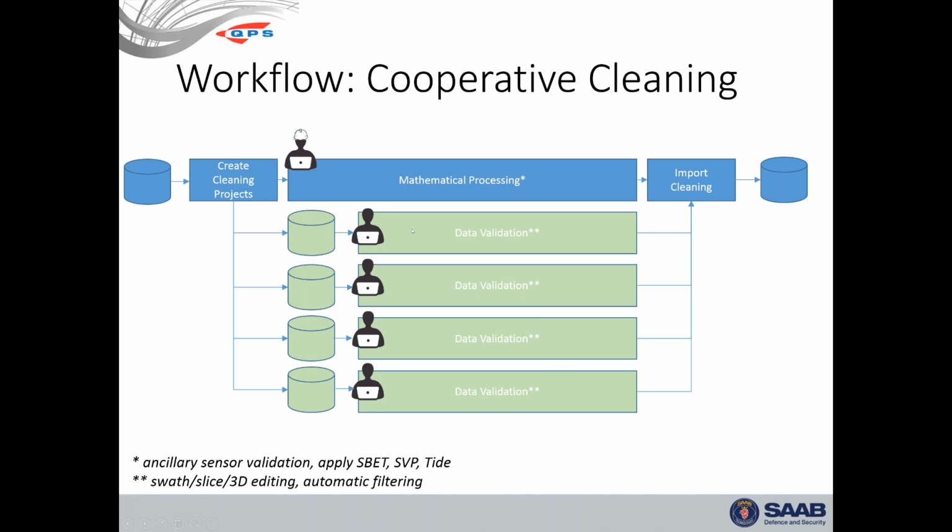The people that are doing the data validation only need Qimera Clean, and that's a significantly lower price than the Qimera Pro, where you need to do the mathematical processing. Because they're running Qimera Clean, they have less training, so they can be lower cost personnel. And because it's running Qimera Clean, you don't have access to the full mathematical processing. So you're really limiting your cost and your risk.